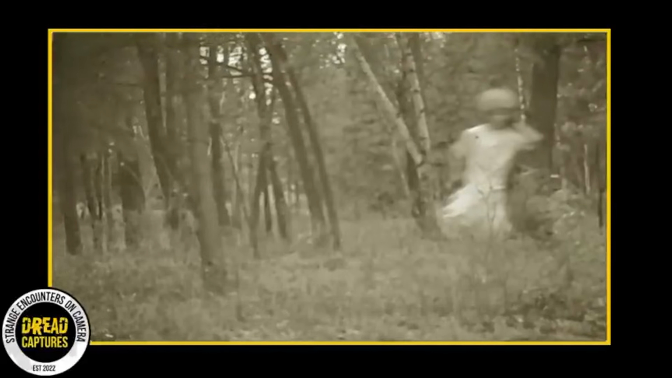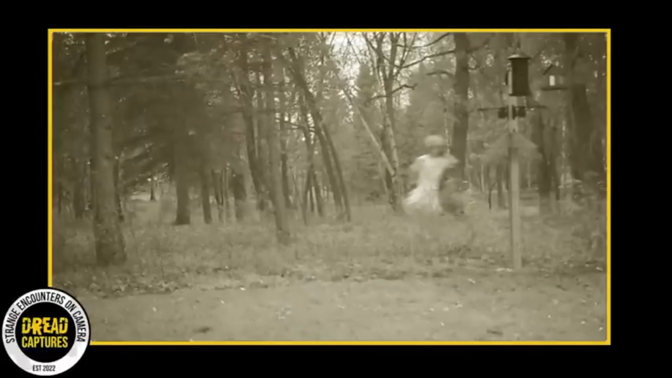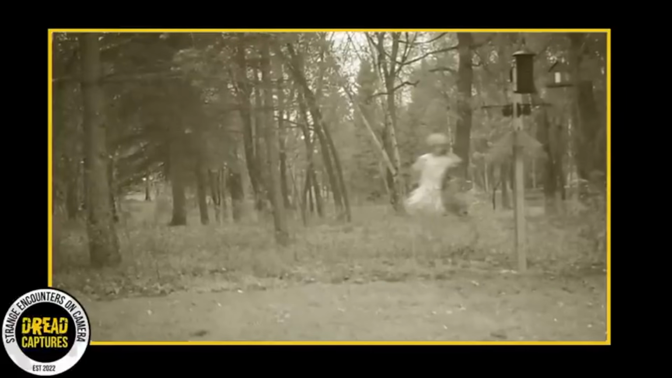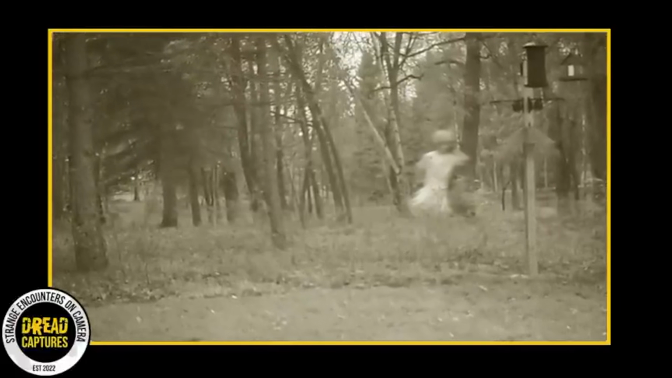Or is there something more to this mysterious figure? As of now, without any solid evidence to tip the balance either way, the truth behind the image remains veiled in uncertainty. While some are convinced of a supernatural presence, others remain skeptical, believing there's a rational explanation.